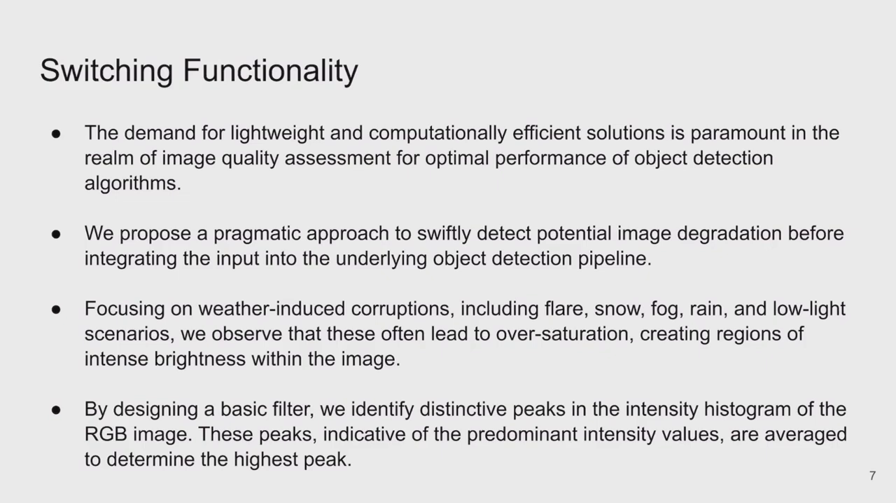pipeline. Towards this, we focus on weather-induced corruptions, including flare, snow, fog, rain, and low-light scenarios, wherein we observe that these often lead to oversaturation, creating regions of intense brightness within the image. By designing a basic filter, we can identify distinctive peaks in the intensity histogram of the RGB image, which are indicative of the predominantly intensity values, and average to determine the highest peak.